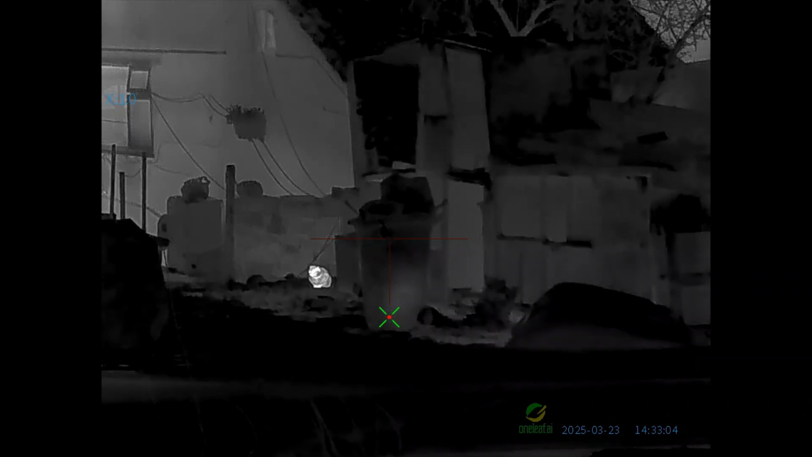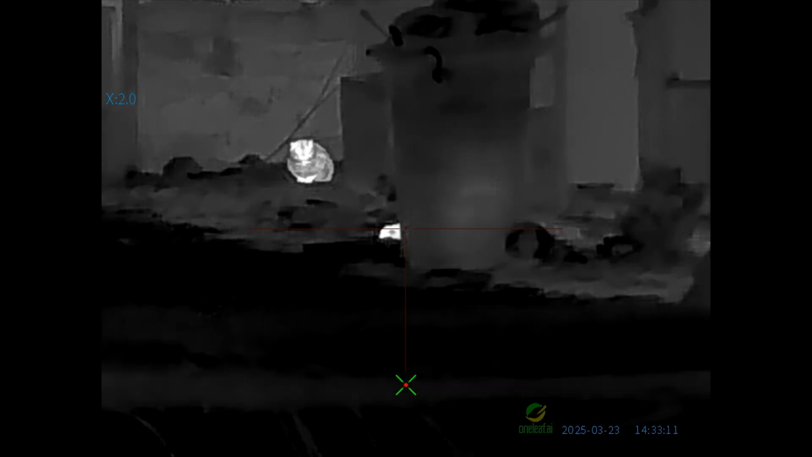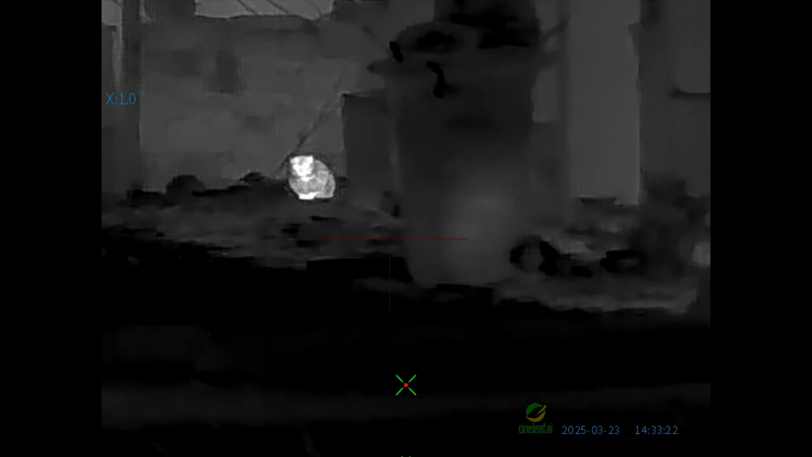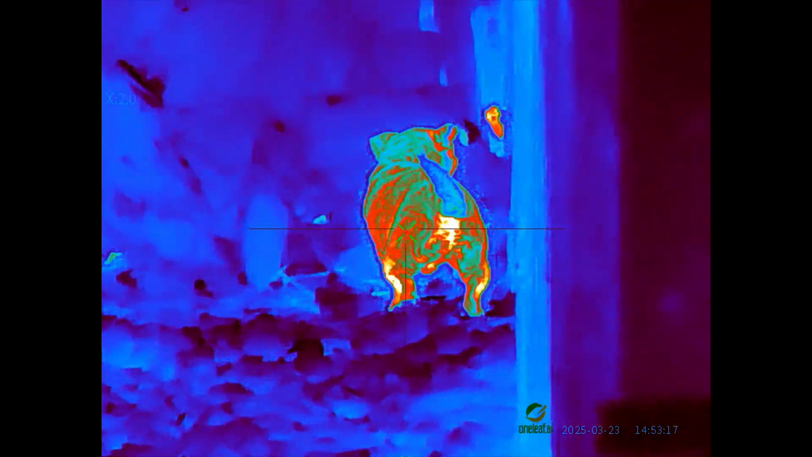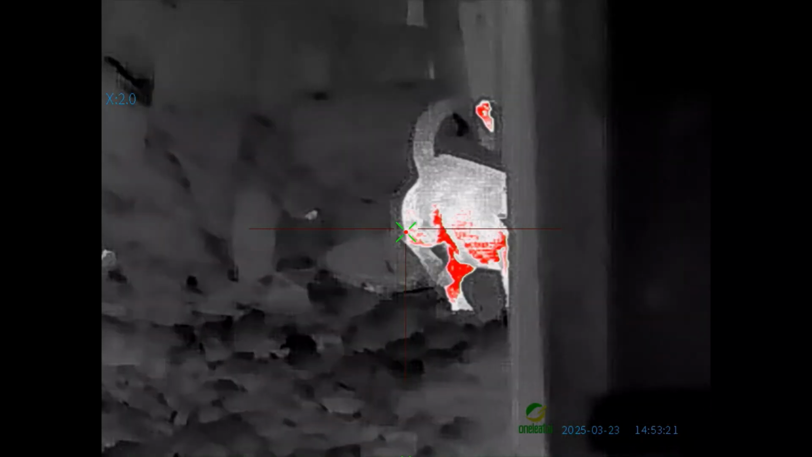So look at that. A cat and a rat right near it. Is the cat gonna get it? Go on, cat. Shit itself. Realised. Ooh, yeah, that's moving. I can see it. Still recording it. That's quite a size rat as well, isn't it?